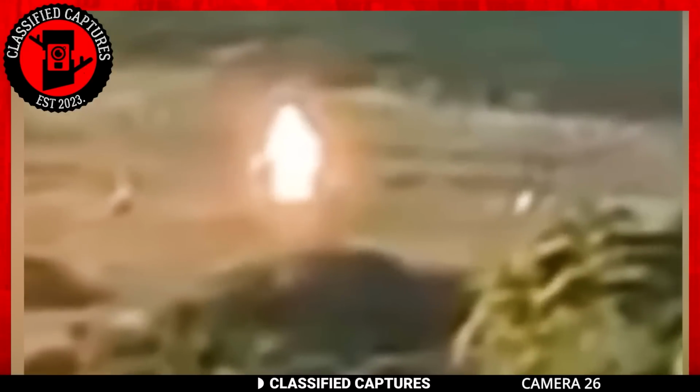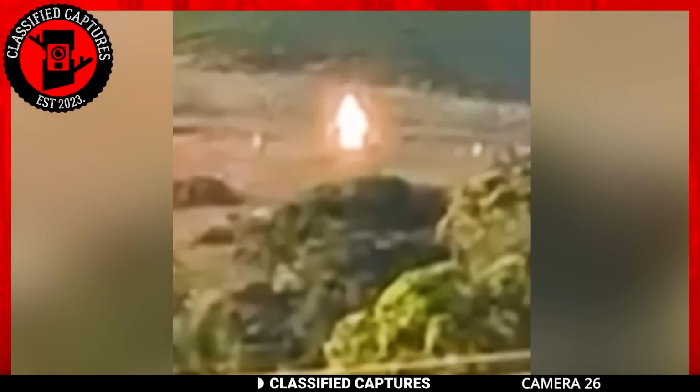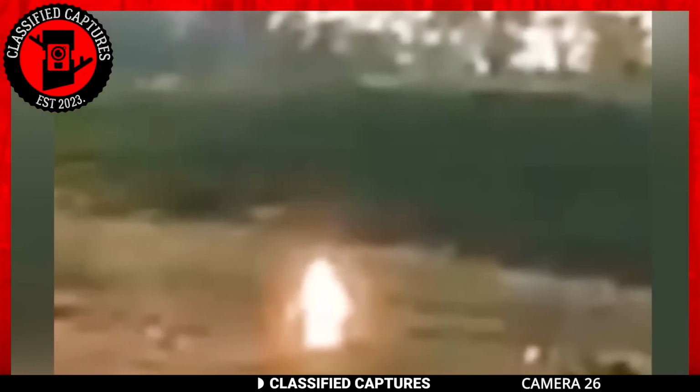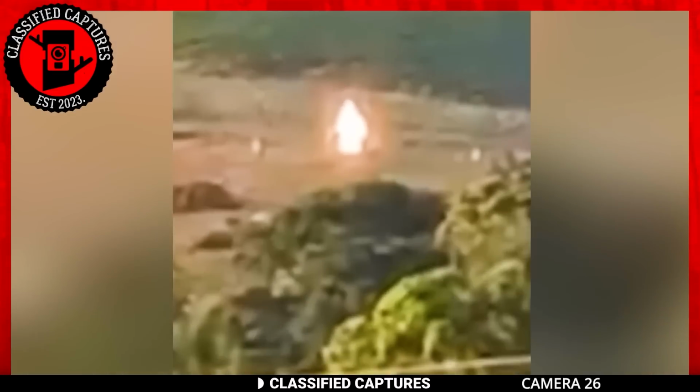Residents in the area have grown accustomed to the presence of this glowing creature, as it is said to make numerous appearances. However, despite their familiarity, no one can definitively confirm whether it is indeed an alien entity or simply a shining object reflecting light, giving off a mysterious glow.